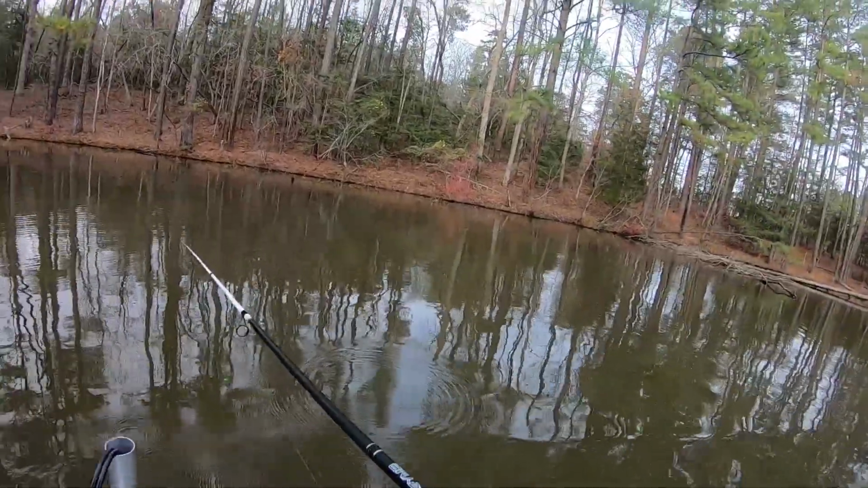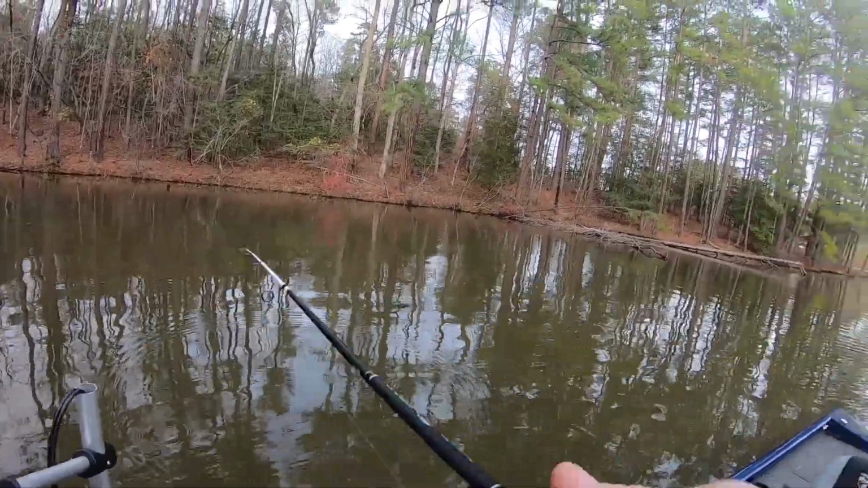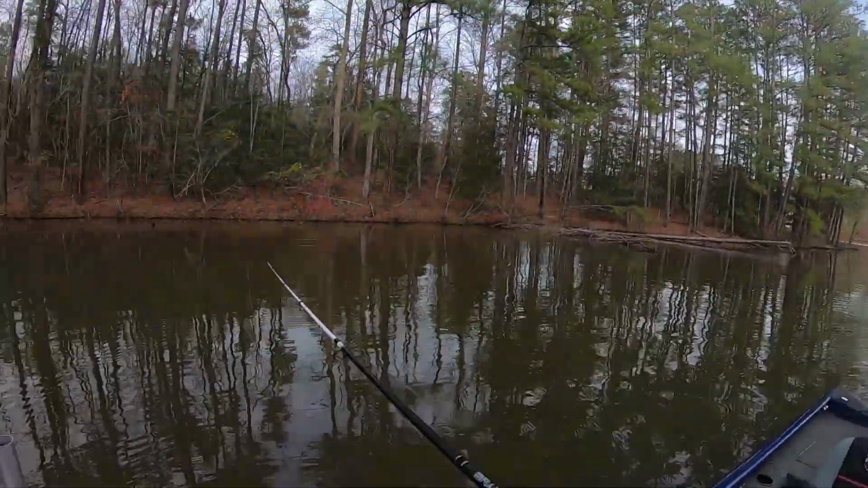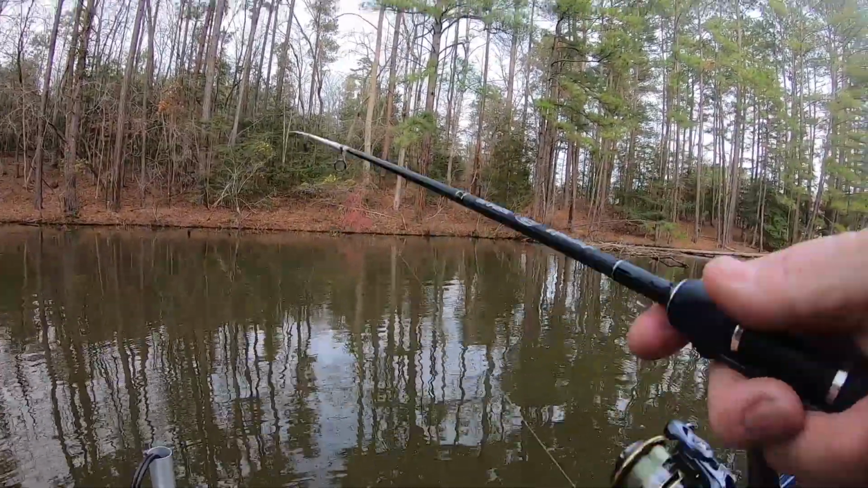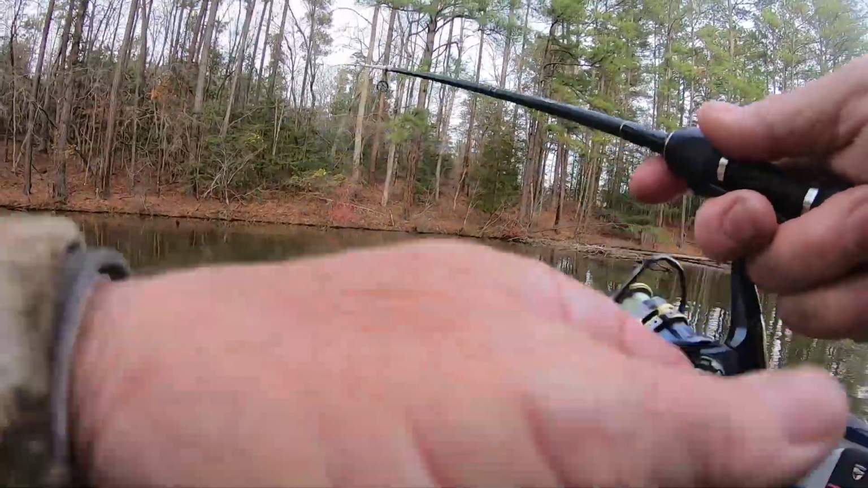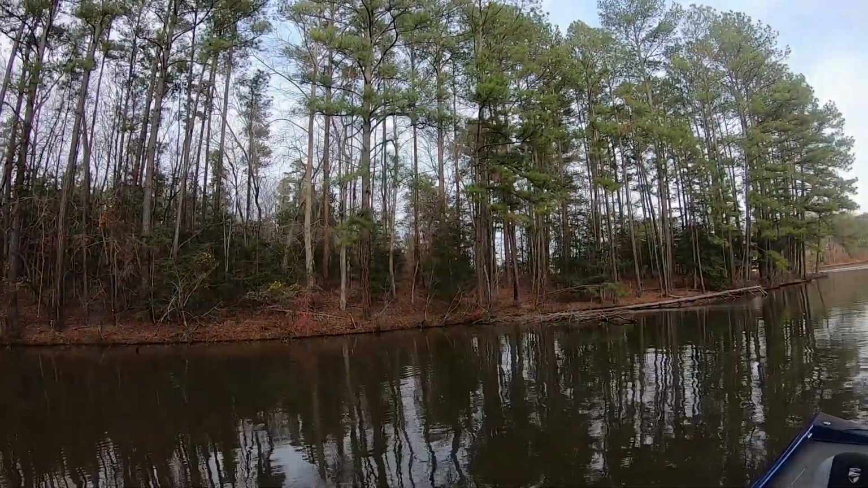So what I've done when I ran back here, most of them were gone when I got back here. I was out there on a brush pile, and there was nothing on that brush pile. Oh, I just missed another one. And all right, there's another one, guys.